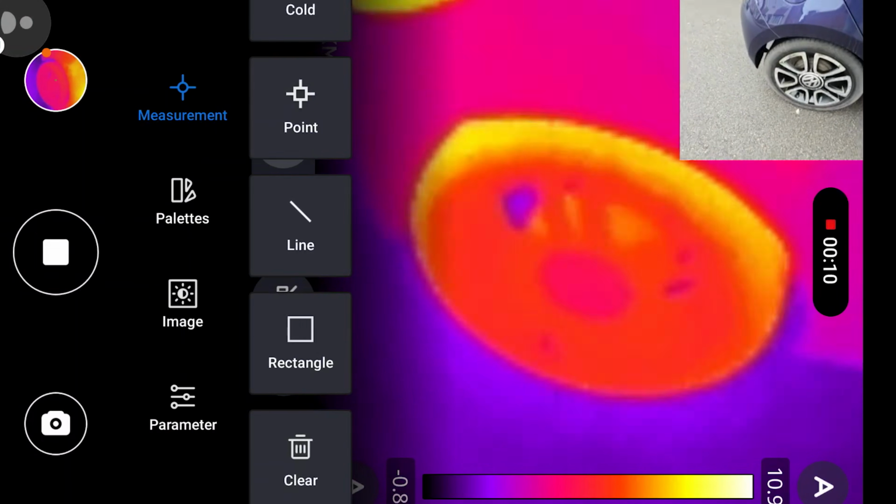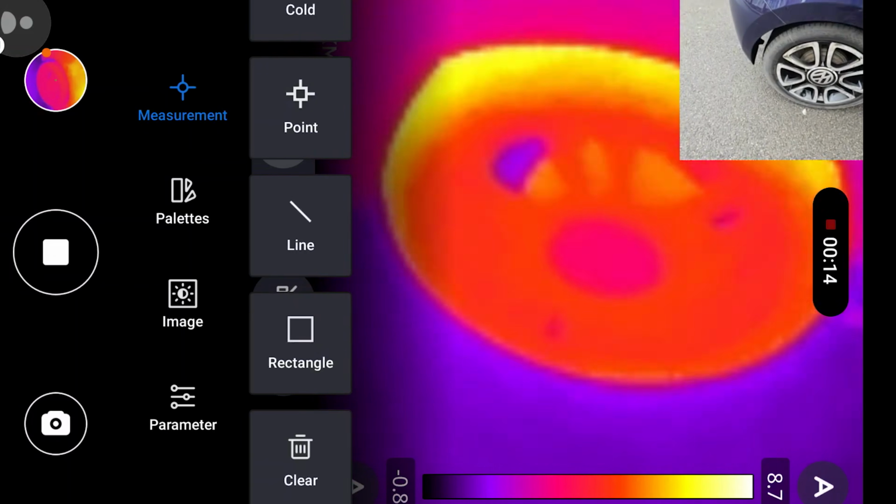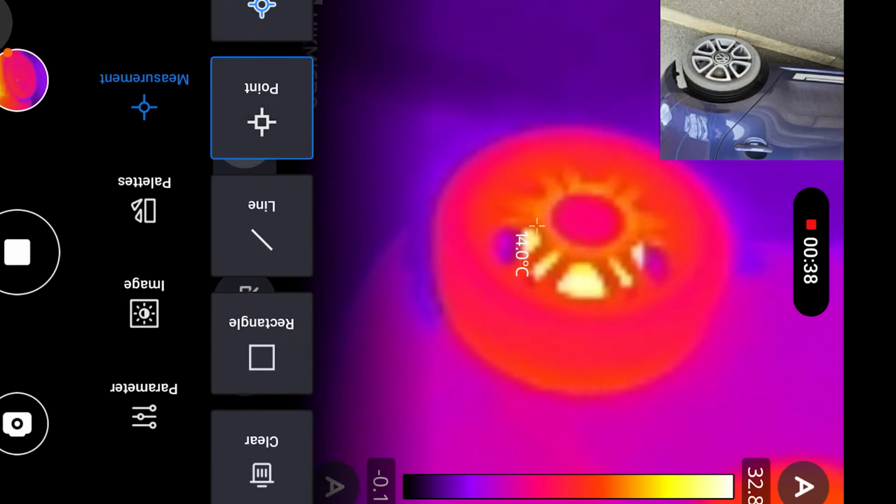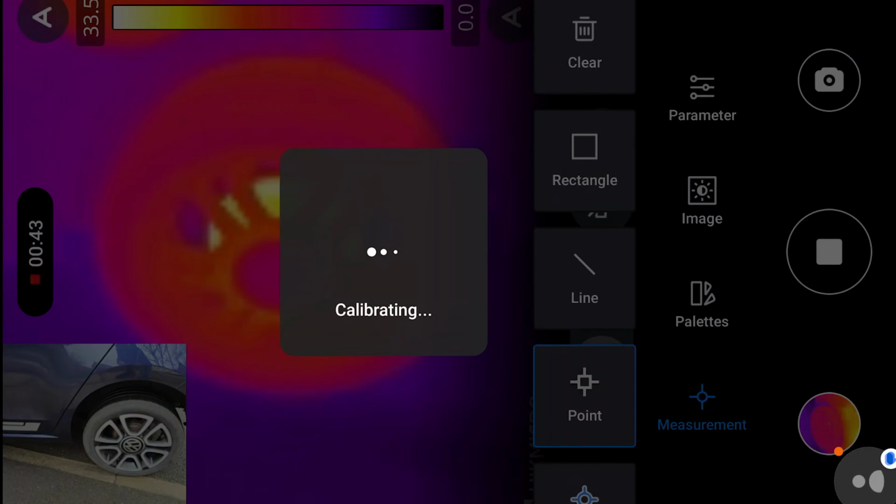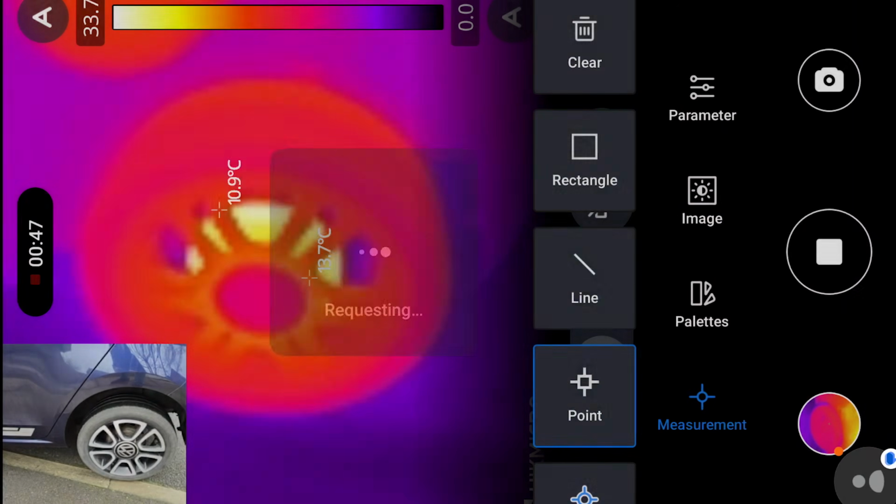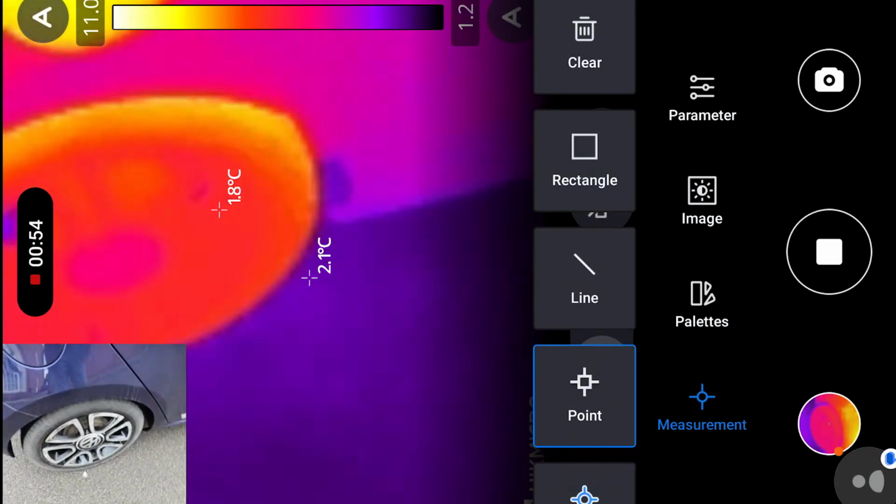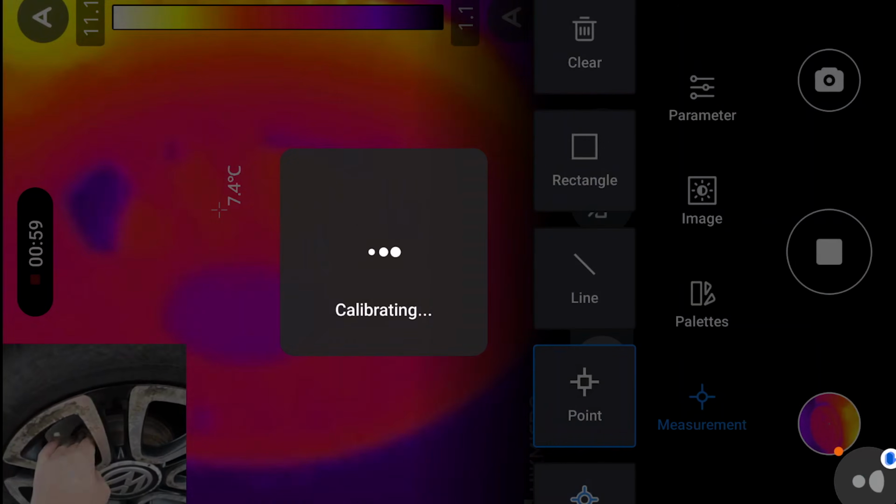So you see the tyres are a bit warmer. Yeah, tyres are definitely warmer, but there's nothing untoward with the wheels there. Let's see if we can get it down there. Actually, that drum there looks quite warm, doesn't it? It says 11, that drum. That's interesting. And that drum, yeah, that's cold.